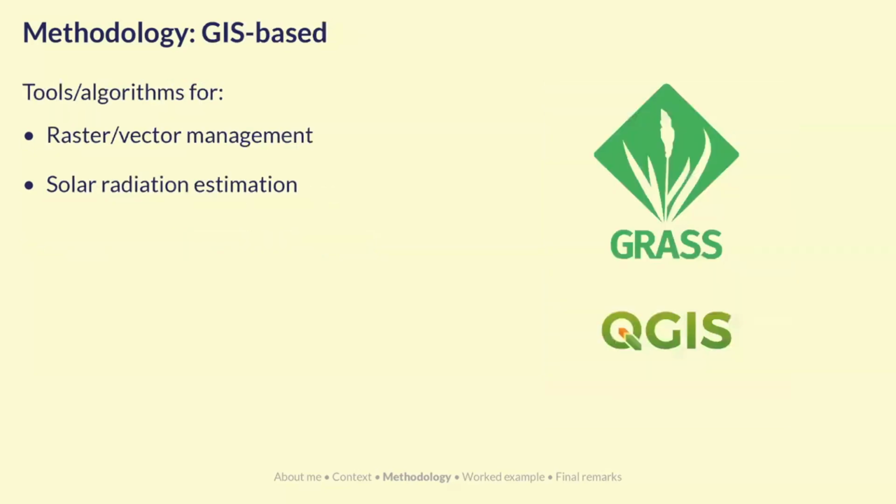As a result, digital surface models are quite a popular input for estimating solar irradiance. We use GIS, or Geographical Information Systems, software to manage these data sets. So raster data, which is for example the digital surface model, and vectors, which are like building outlines that we can use to clip the digital surface model, so we only get building outlines. And crucially, the solar radiation estimation as well has been developed in these tools.